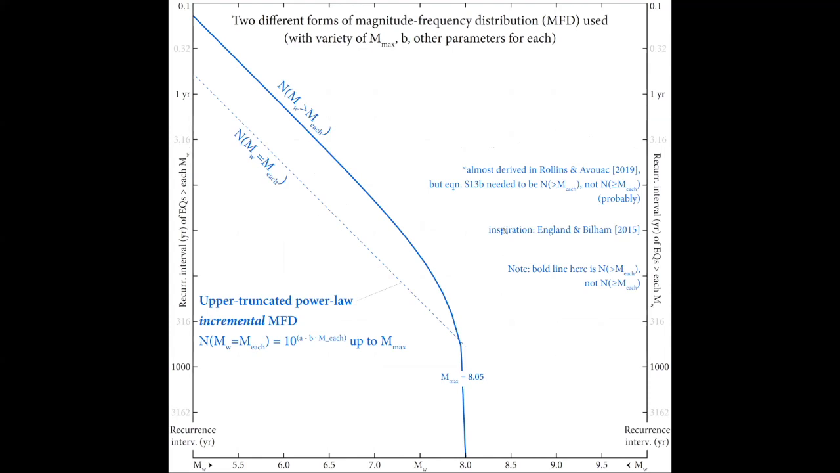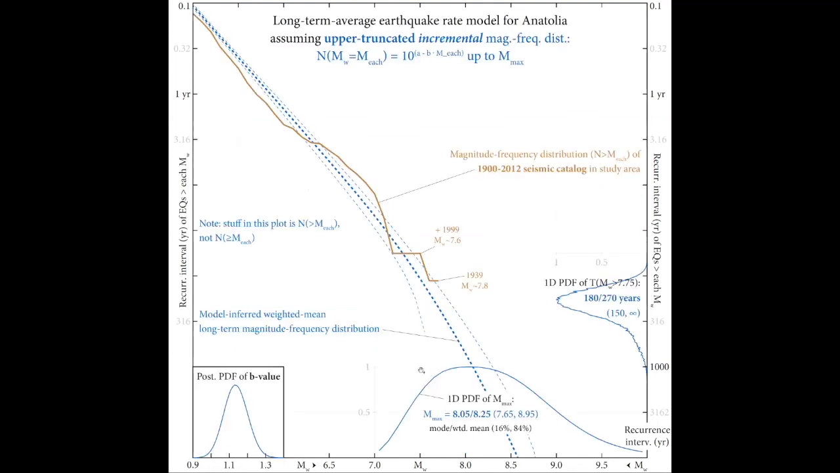This has its original inspiration in the work of England and Bilham 2015, and it was probably almost correctly derived in a GRL paper that I worked on last year, but this equation needed to be greater than, not greater than or equal to, which I'm still confirming. But this model has this taper at the top end near Mmax. For that reason, we can't very well estimate the two-dimensional PDF of Mmax and its recurrence interval here, but we can still estimate the one-dimensional PDF of Mmax, which gives us about an 8.1 to 8.3.